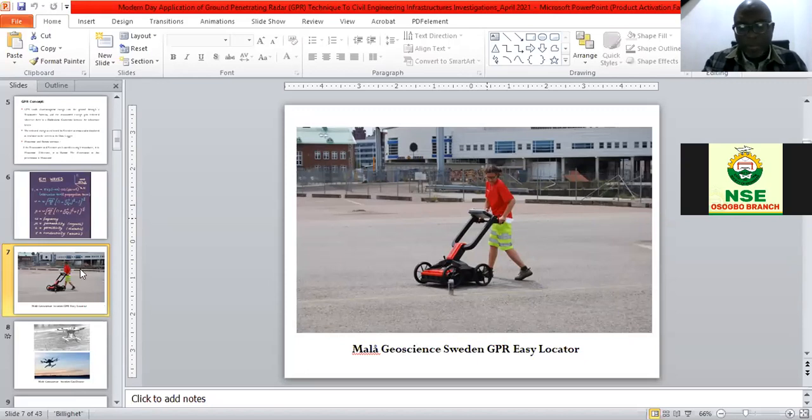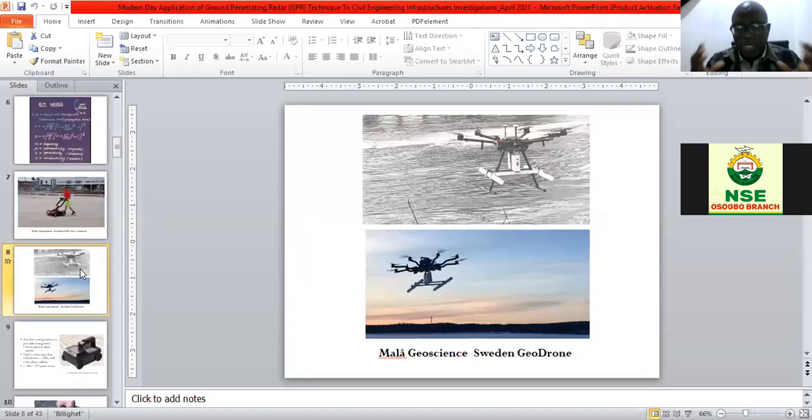And I'm also showing the drone. The beauty of it, there's also the drone type. This is also from Mala. They call it GeoDrone. If you have a difficult terrain or you want to map a pipeline, oil pipeline or gas pipeline that is a bit defective, and with the security situation in Nigeria, you don't have to send personnel there. You can send the Mala Geoscience GeoDrone, with the transmitter and receiving antenna, and the console at the base, as you are seeing here.